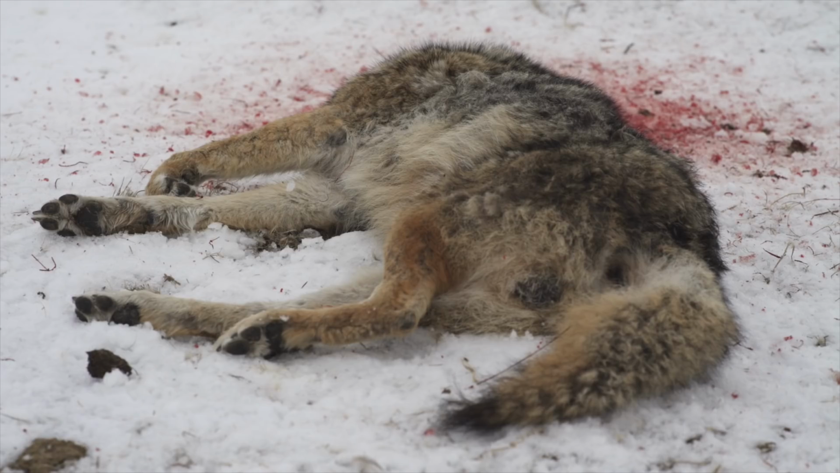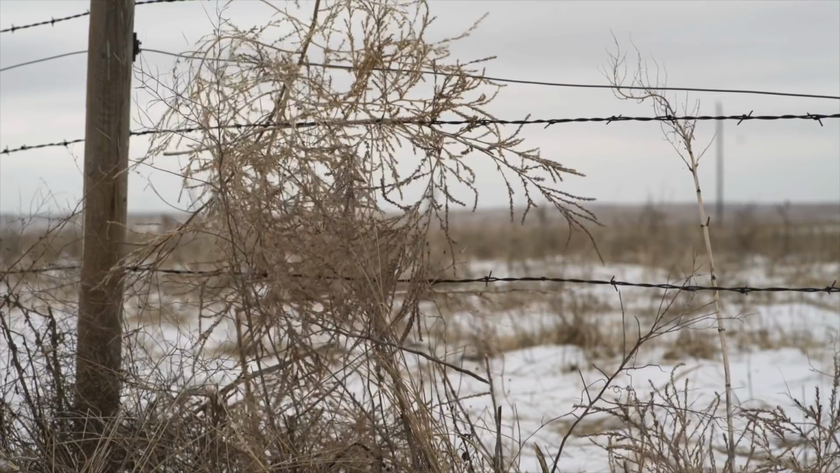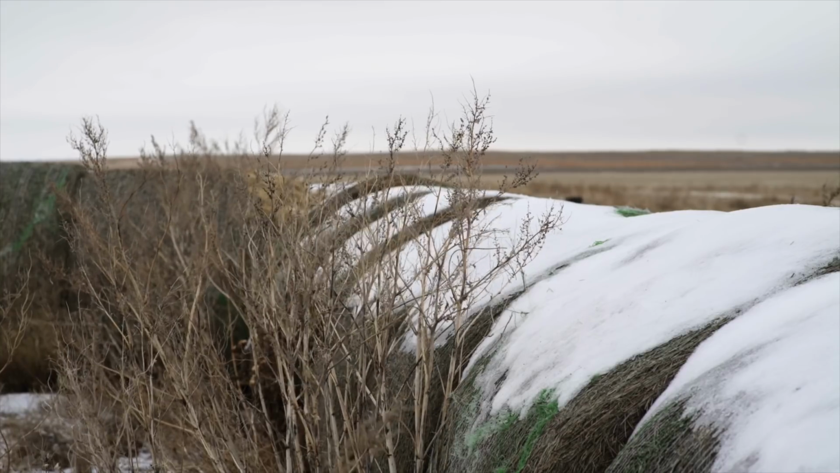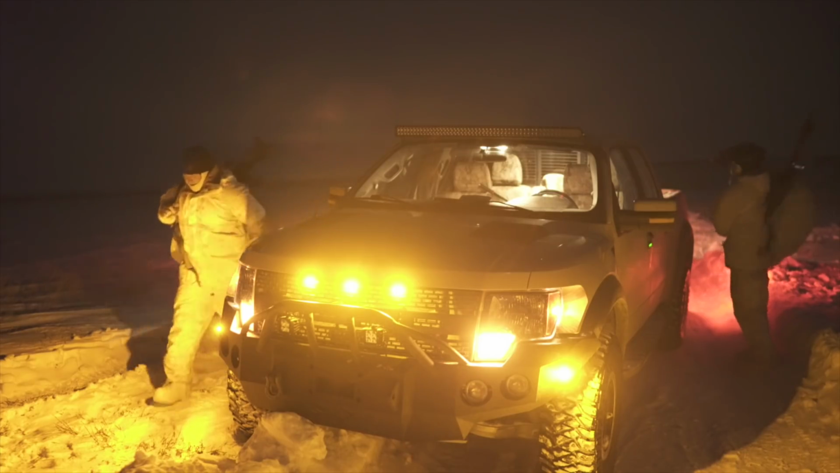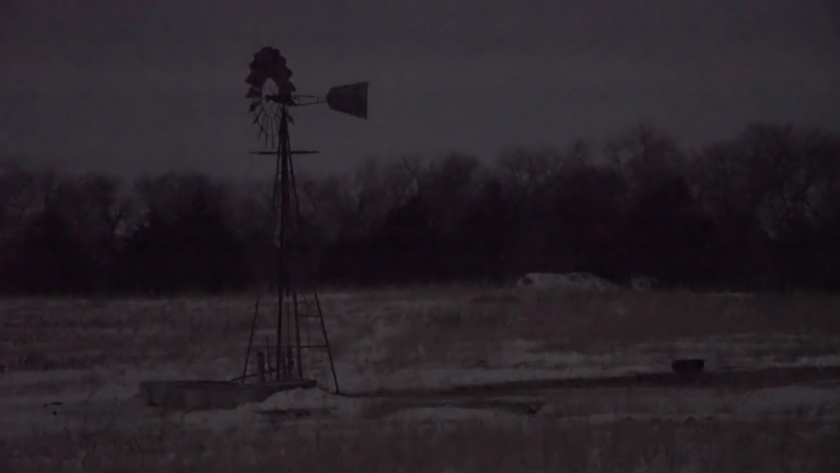Sure, you can dump a bait pile just about anywhere, but you have to have a way to get close enough to them undetected to kill them. These guys have thought about everything for just about every wind direction. In fact, there's only one wind direction they really can't hunt the kill box effectively. And guess what? That wind direction is the least common wind direction for their area. Do you think that's an accident? This setup is perfect and allows them to get where they need to be to pull the trigger. And when there's just one on it, if they make it to the bales, odds are that coyote's eating his last meal.